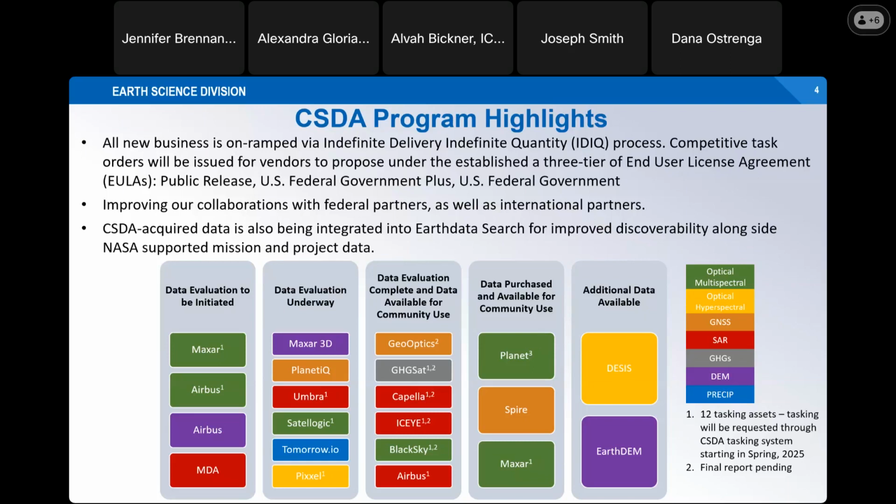Our program is also heavily focused on the continued assessment of the quality and utility of the data. So we're really looking at our vendors listed here as we go through this evaluation process. You can see the data that's been available as part of our program originally through the pilot stages, the DSIS and EarthM data from PGC. We have data that we've been acquiring from Planet, Spire, and Maxar.